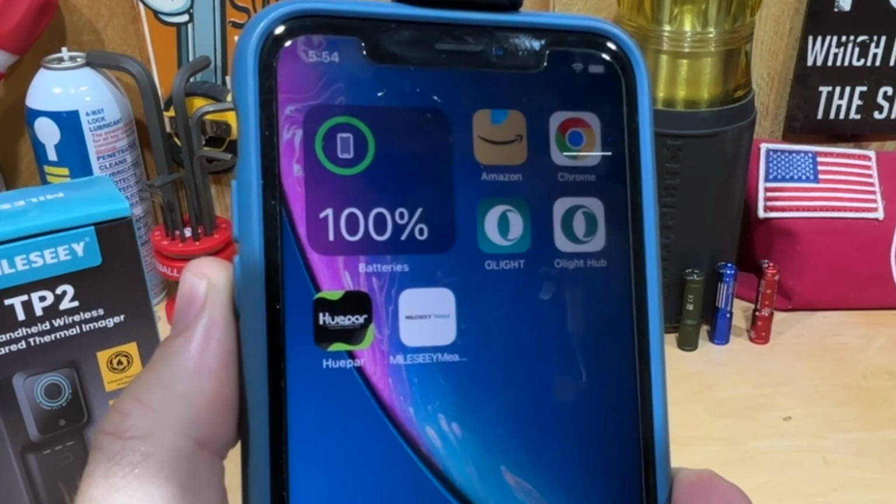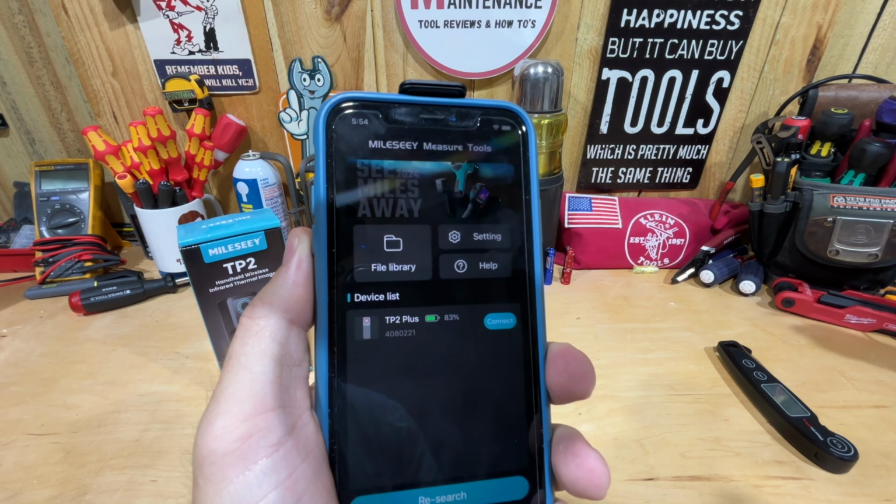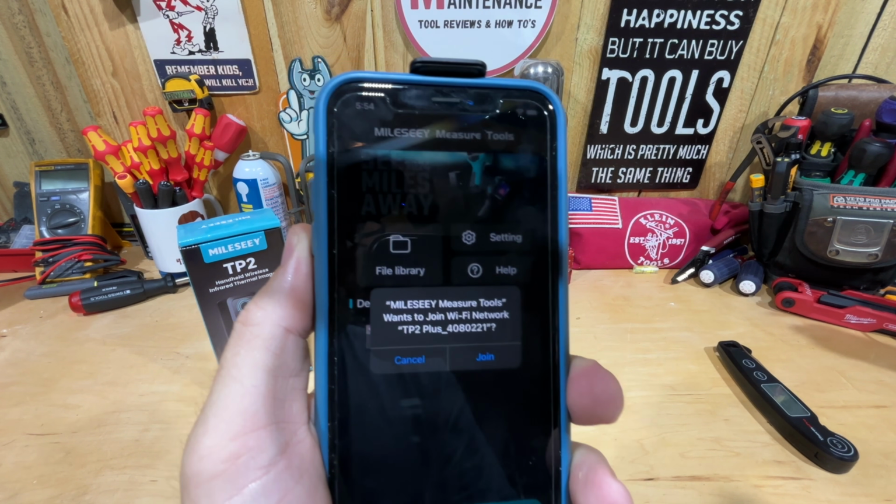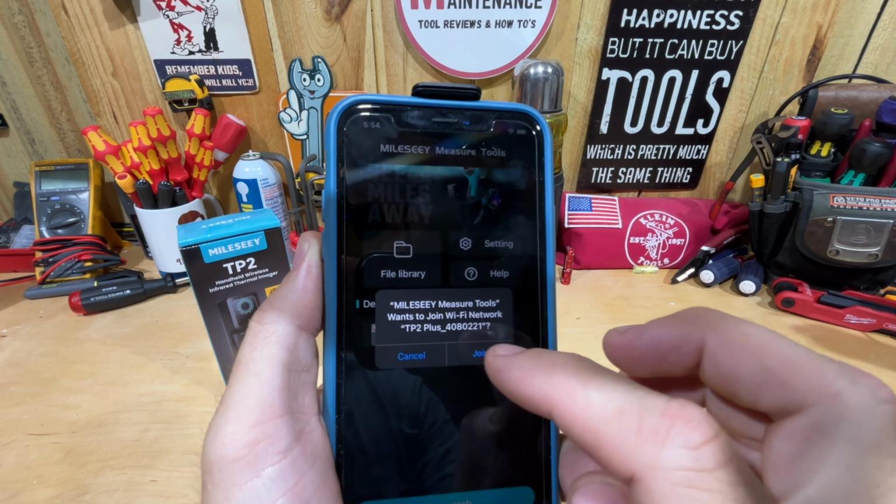And again, then you'll download the Mileseey Tools app. Looks like that right there. I'm going to click on that. As it opens, you're going to see TP2 Plus. I'm going to connect to that by pressing that connect button. It's going to ask you to join the network. That's the wireless connection that you're going to be making.